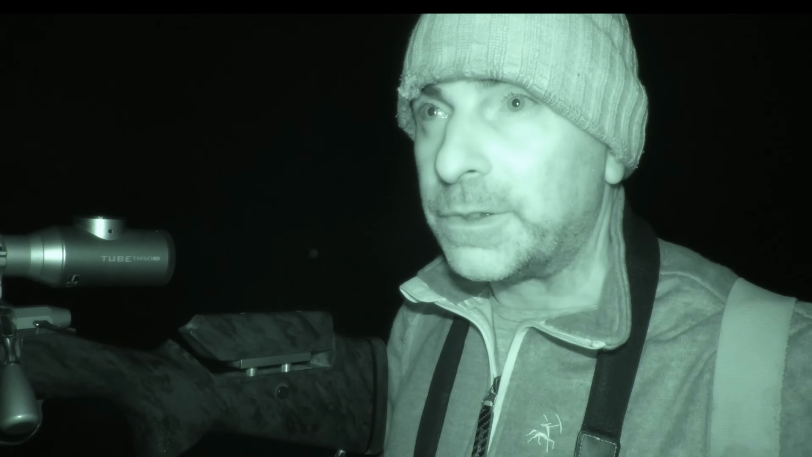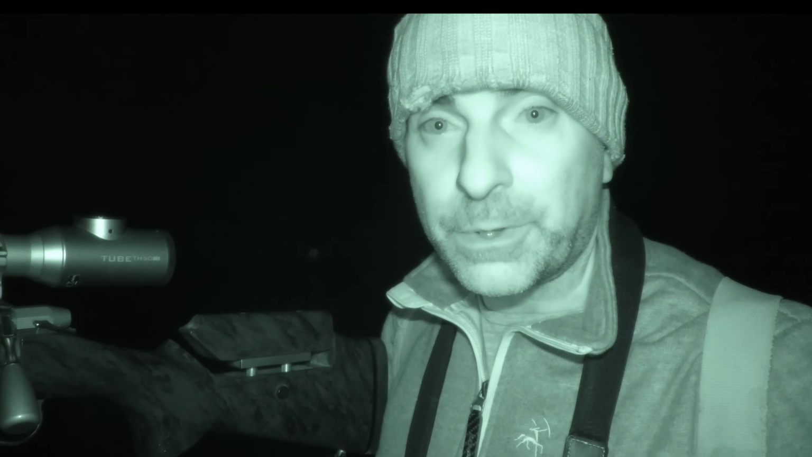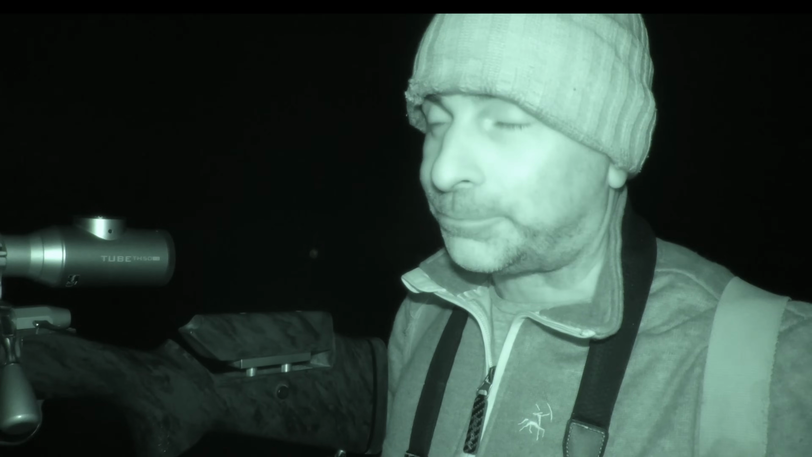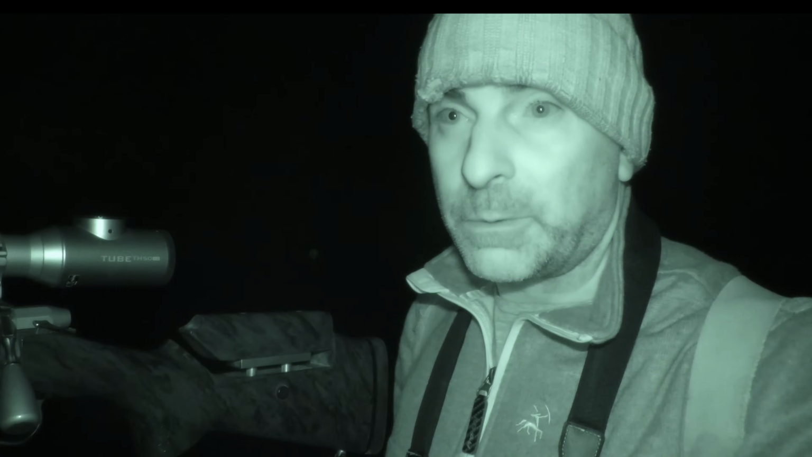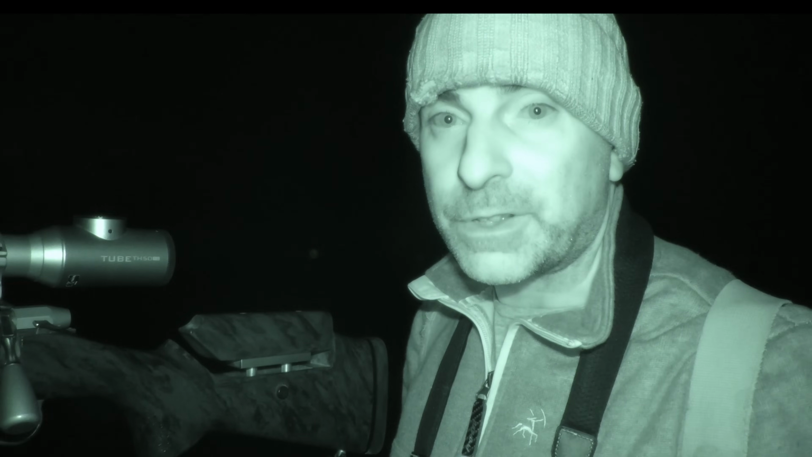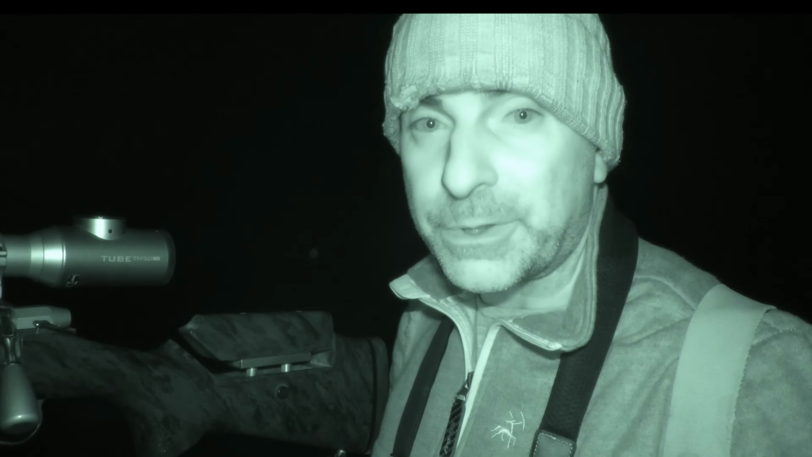I've been out here now for probably 20 minutes, and I've had 2 foxes in one field. So there's definitely a few around, and I've seen another one on the drive. There was another one which ran back across the next field, so I've seen probably 3 or 4 foxes in 20 minutes. So we've definitely got a lot of numbers down in the south.